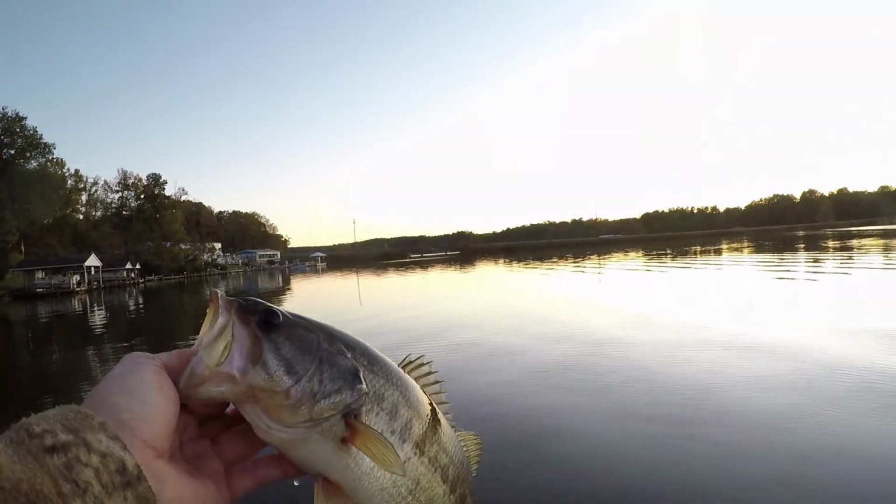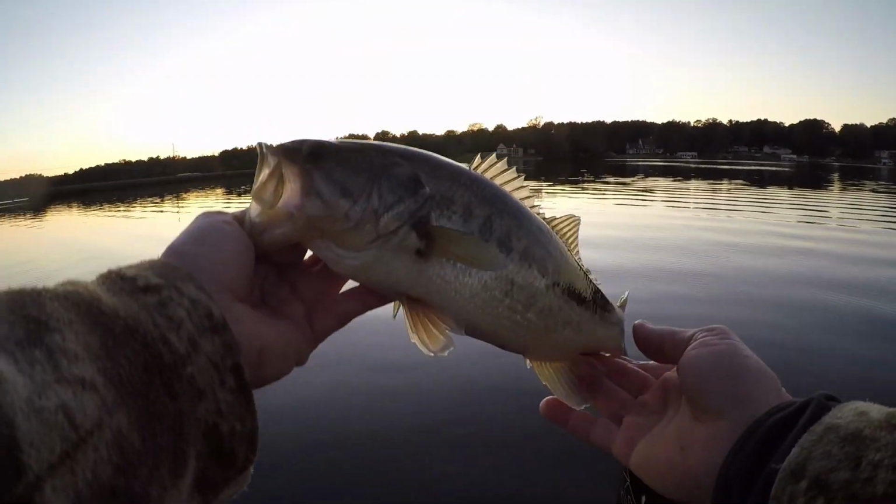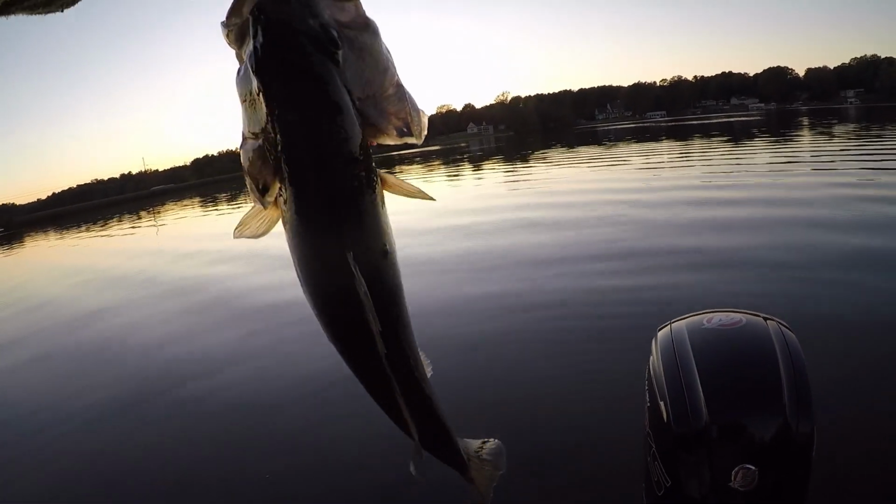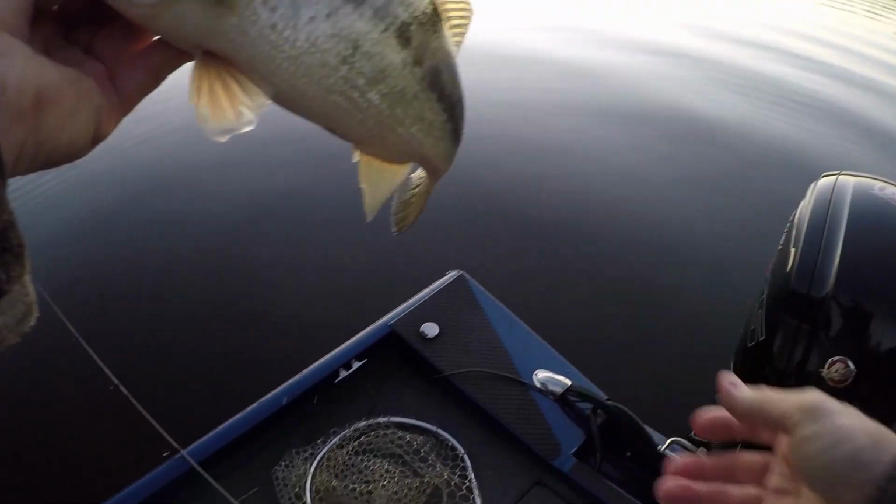Okay, let me show y'all this one. I'm gonna go load the boat. Okay, there you are, guys, in the sunset. What do you think of that? He's about, I don't think he'll make 14, he might, but look how thick he is. He's nice and fat. Beautiful specimen of a largemouth bass.